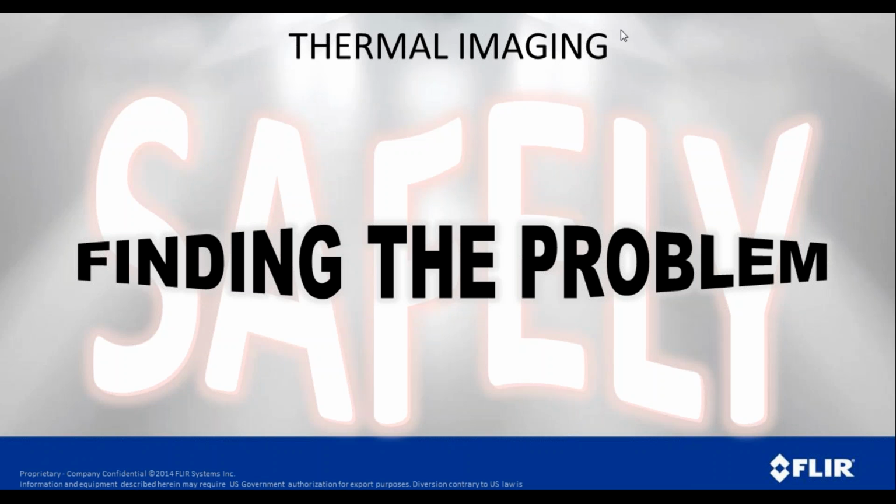So with thermal imaging, one of the things that we want to do is to find the problem, but to find the problem safely. And that's the most important thing, because it is a non-contact way of measuring the temperature. It leads to a much safer way to go about doing things.